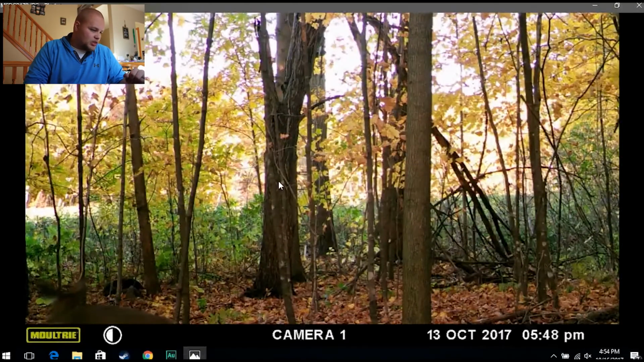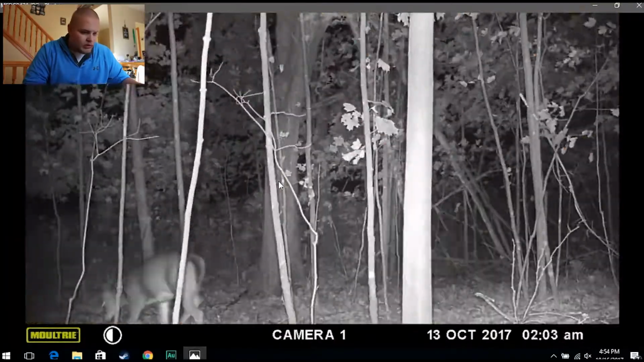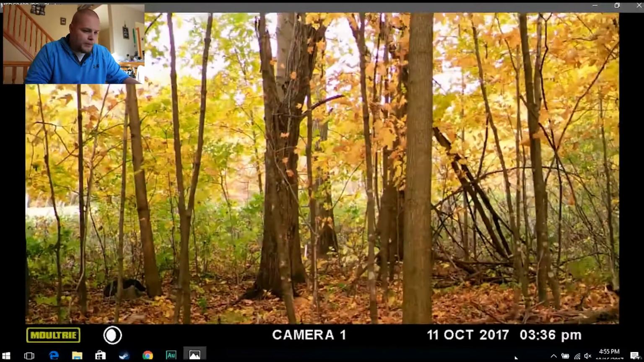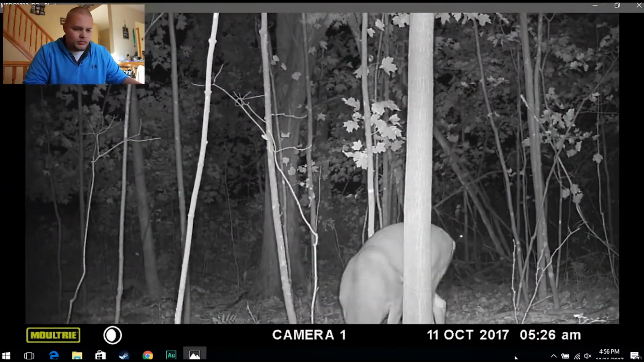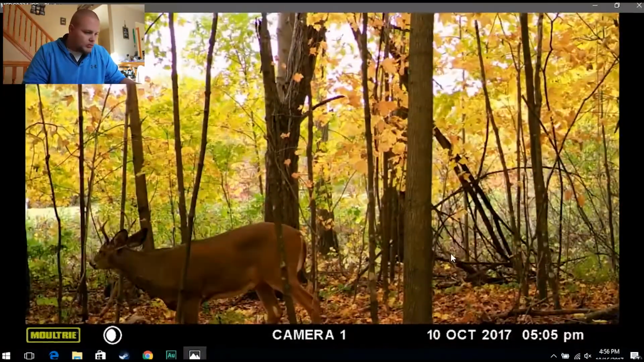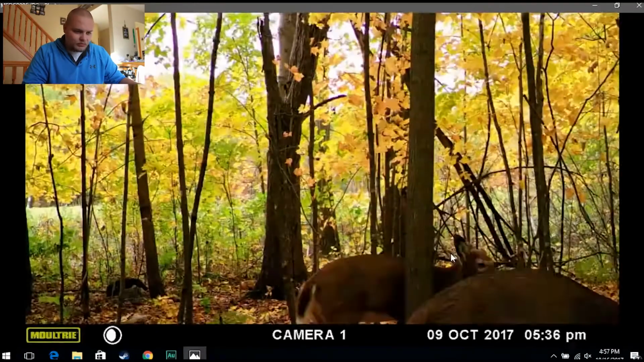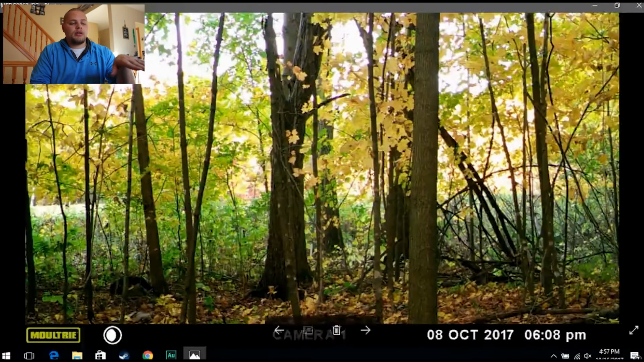But there's a little buck. And that was it. So, in this spot, now if you look straight past here is where the next camera is. Just straight through this field back here.